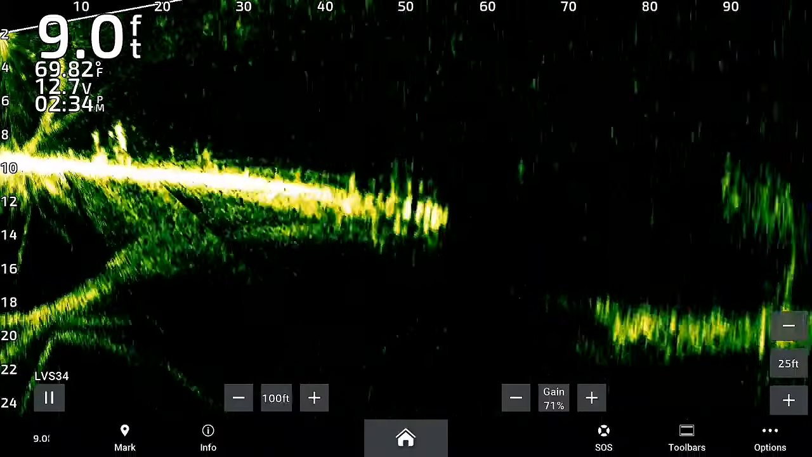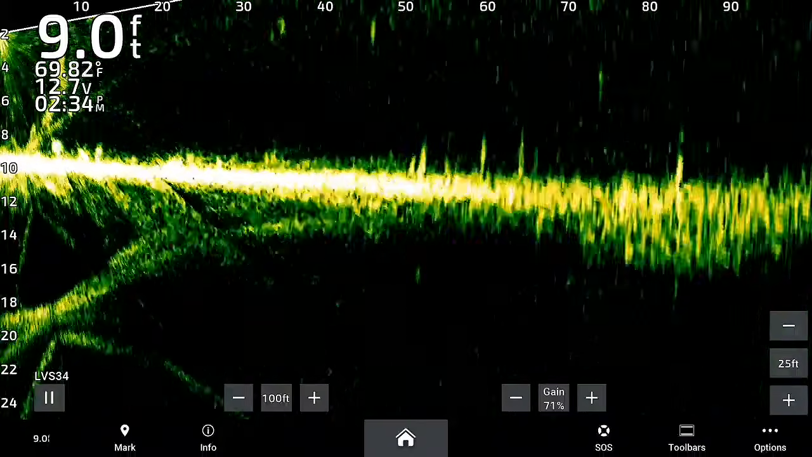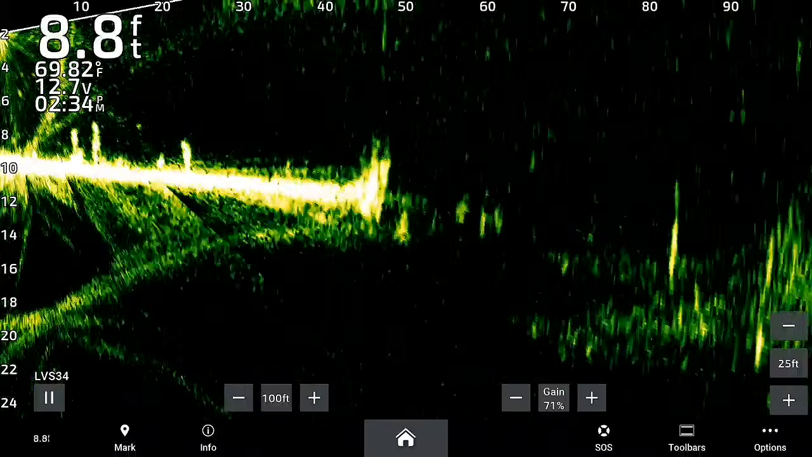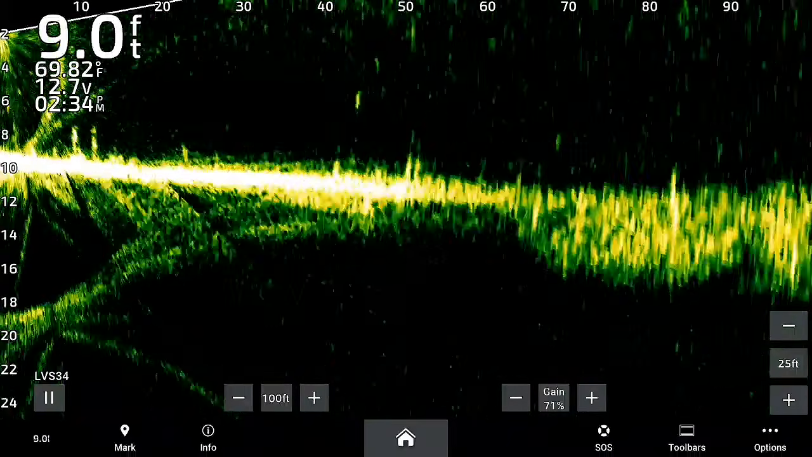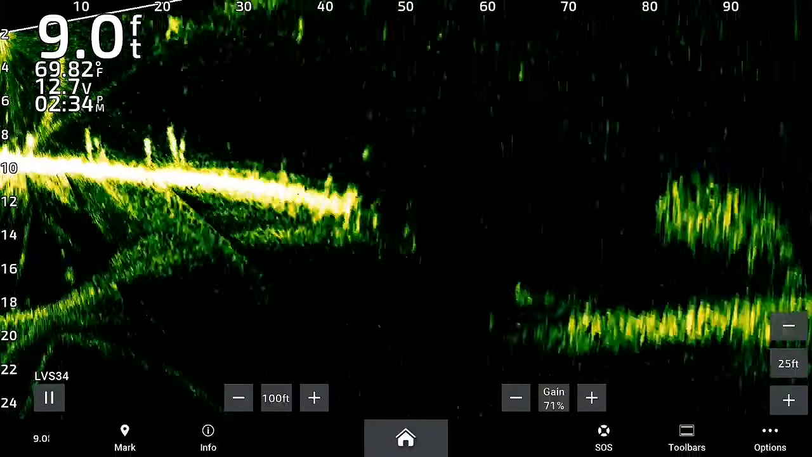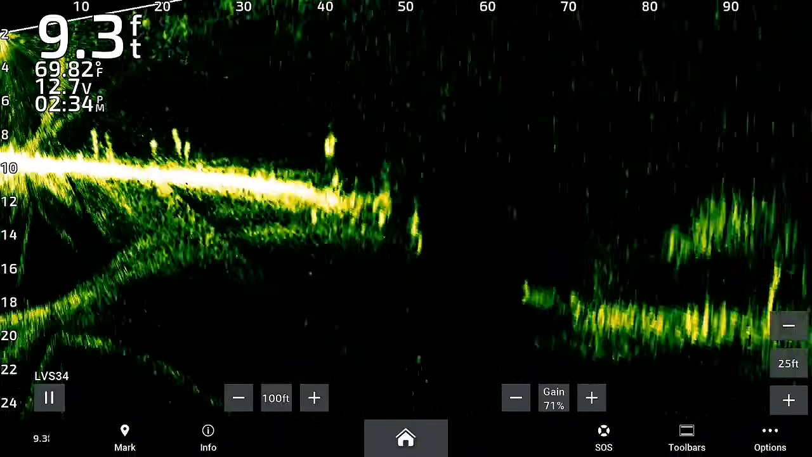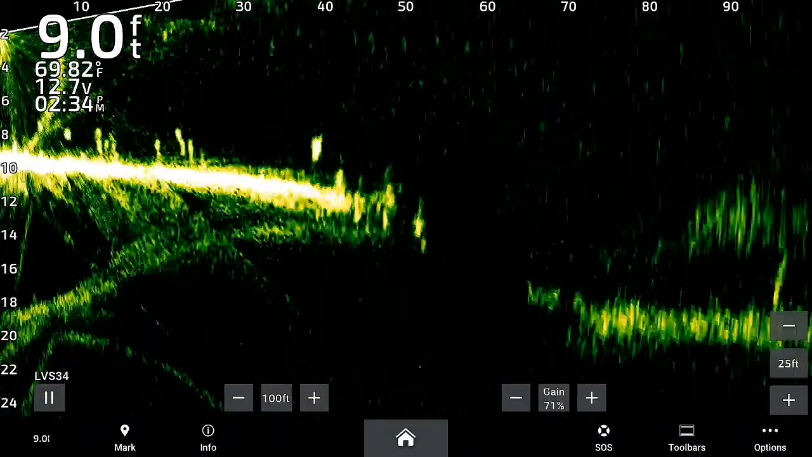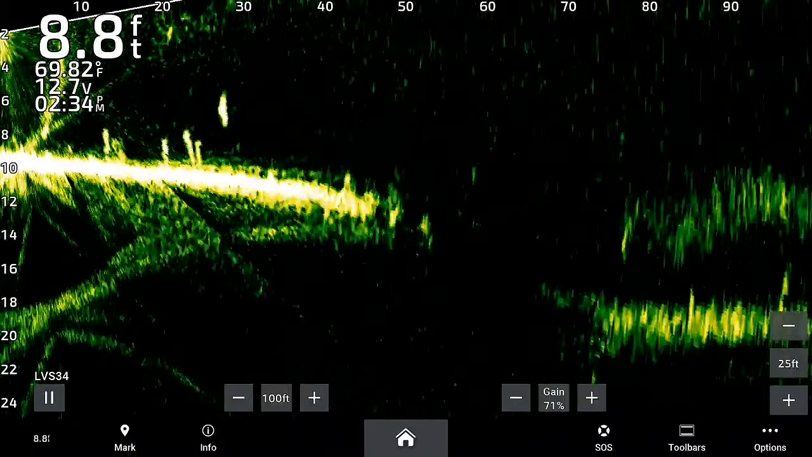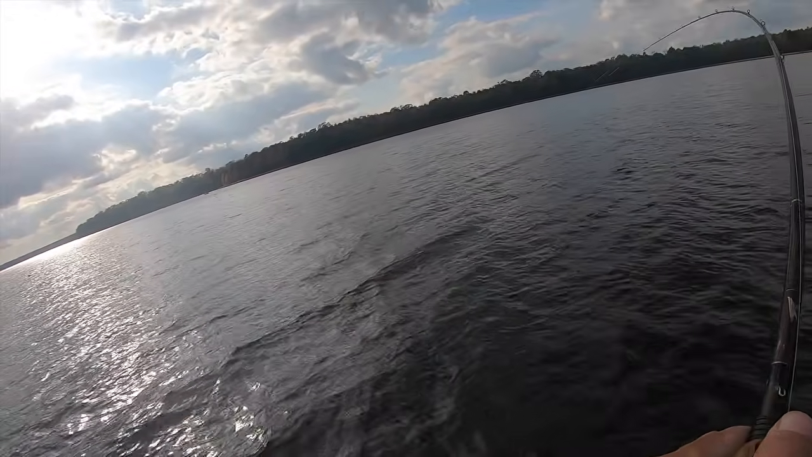Look at them all on the edge. I don't know where my bait is. Oh, that's why they're right. Got him. I mean, I don't know about y'all, but it seems to work just fine.